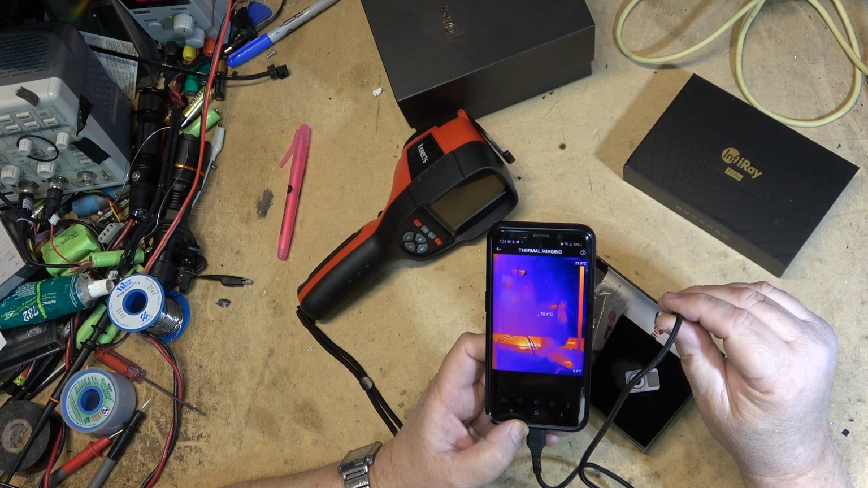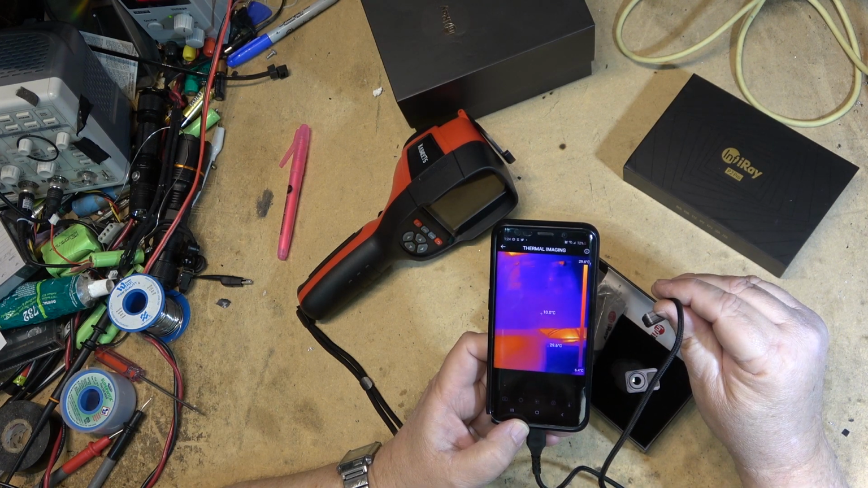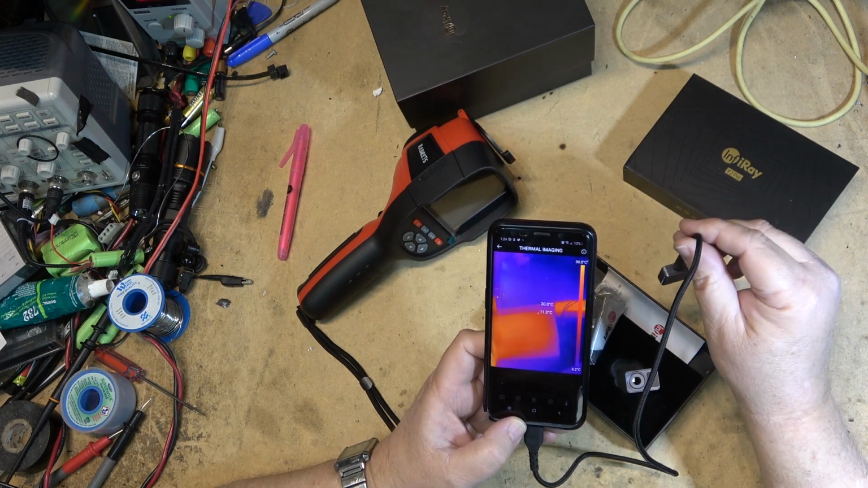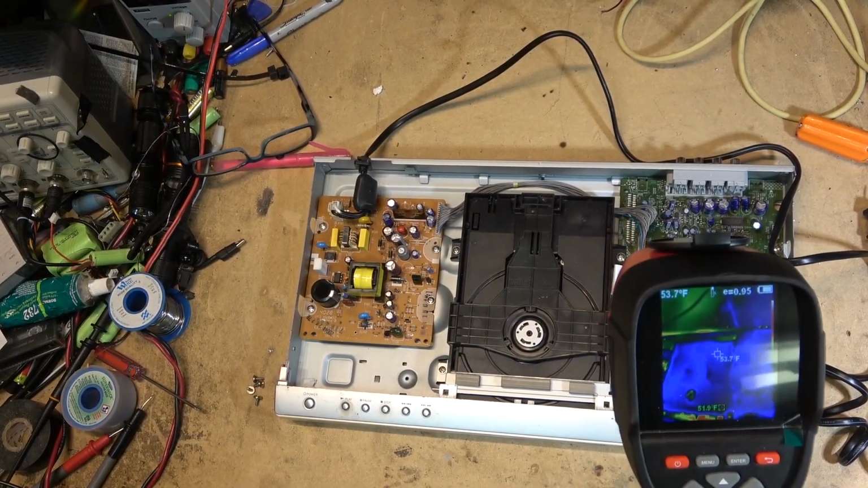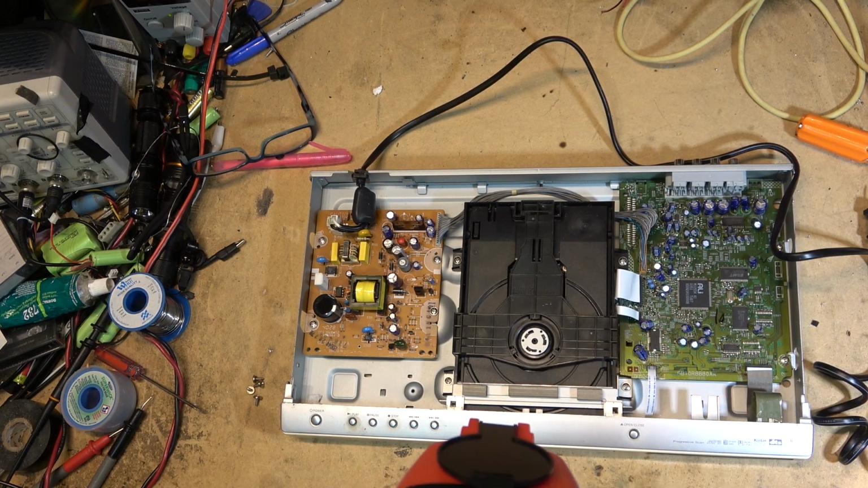Plus, you have to use your phone, and these are quite power hungry, so it'll suck down the battery life on your phone relatively quickly when you're using a configuration like this. From a servicing perspective, I'm going to turn it on to video mode and plug the unit in, and we'll watch for components that are going to heat up.